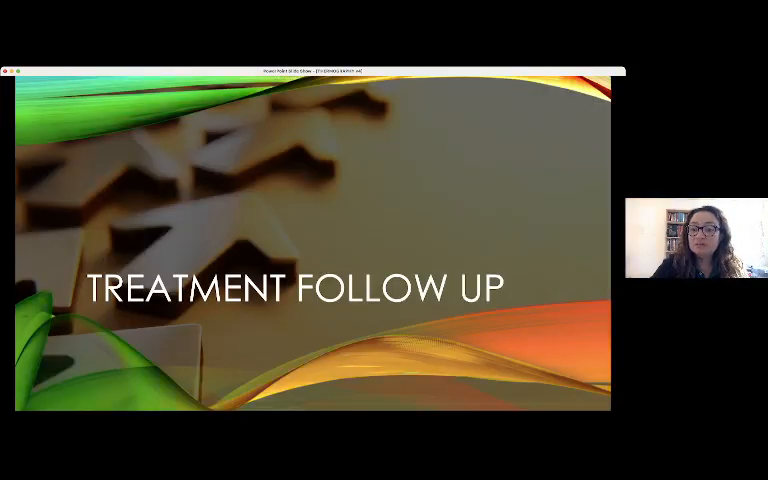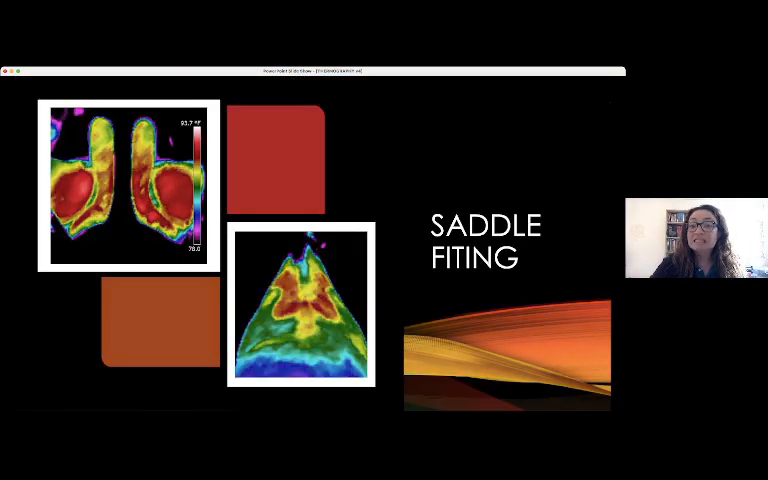Here we can see thermography in the treatment follow-up. Saddle fitting is a very interesting use of thermography as a tool to help us. Now you can see the profile of temperature distribution in the back of the horse and in the saddle, and we can perform these adjustments.